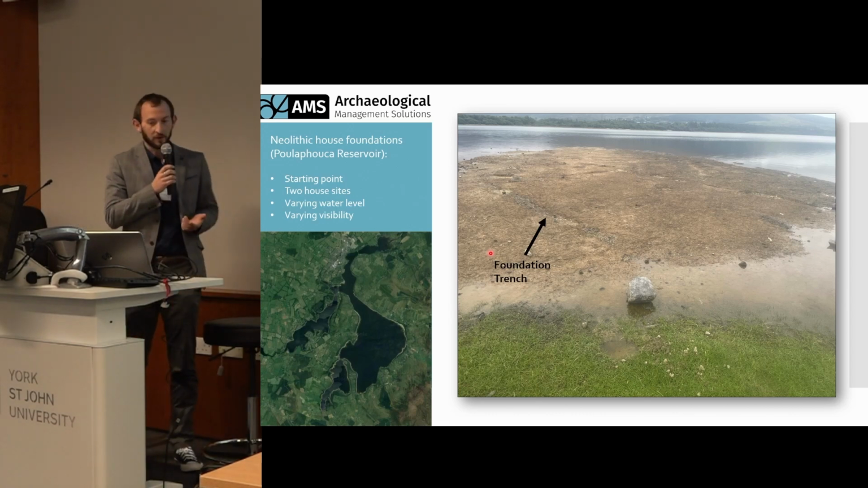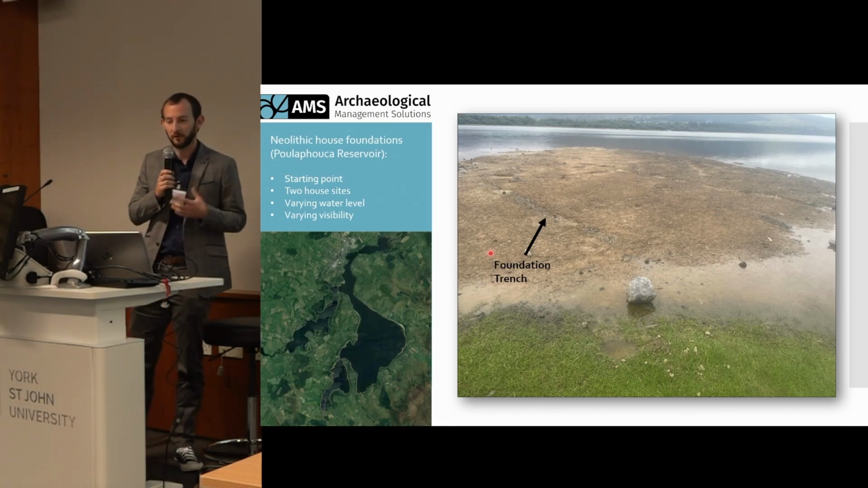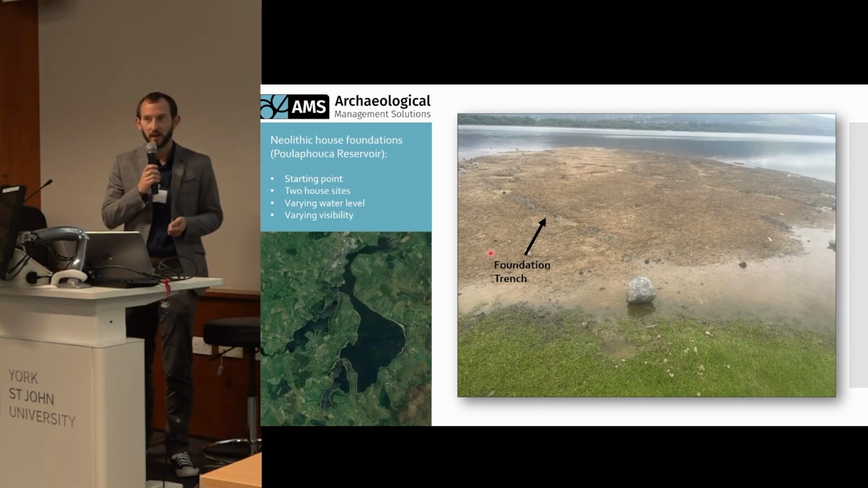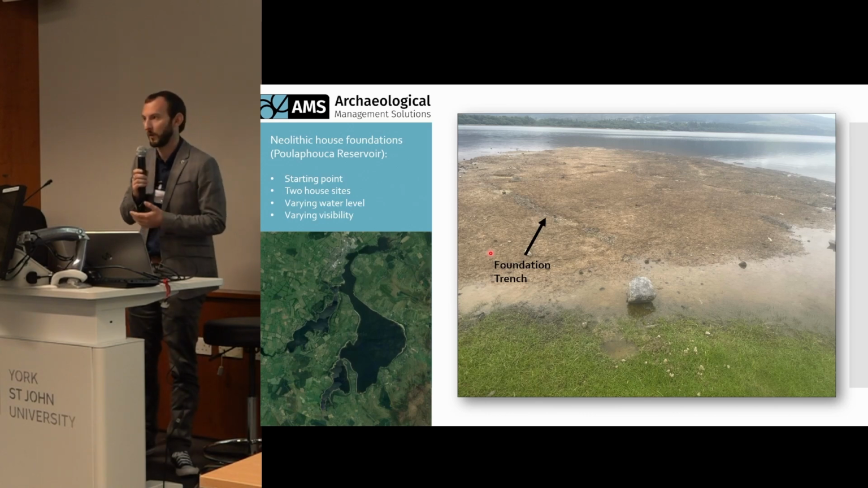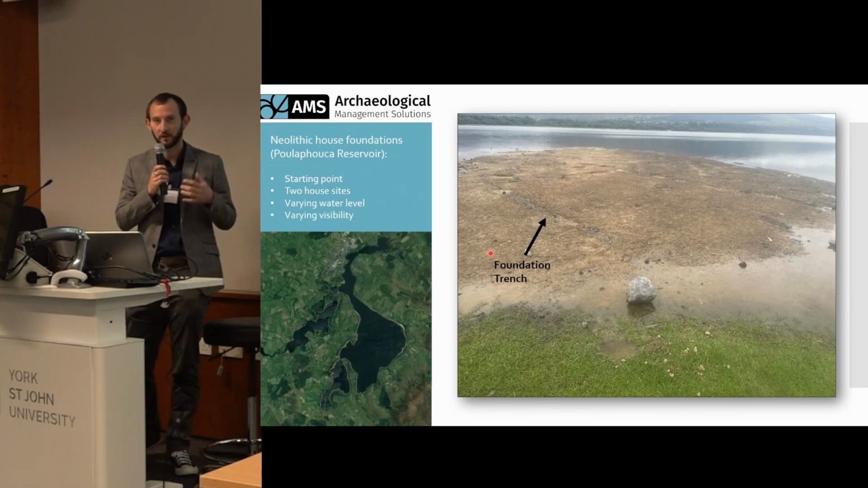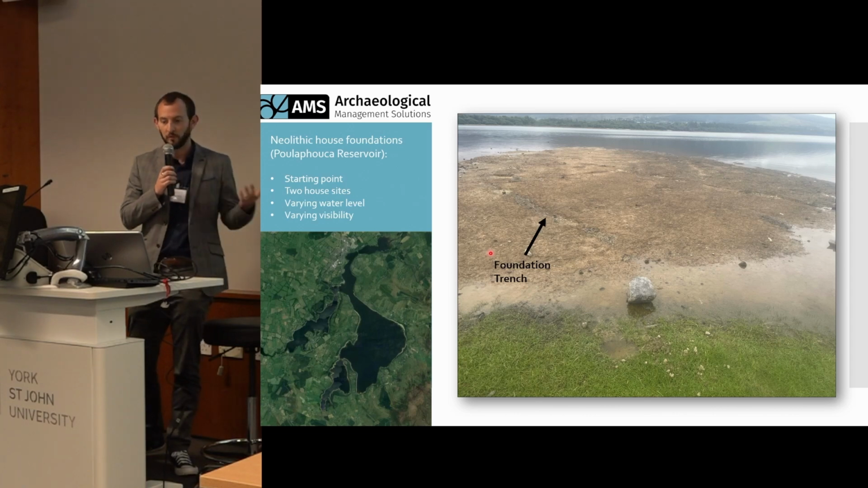So I suppose the first site to introduce you to, the first case study, where the most fitting one is probably Cuilafúca in County Wicklow. And so this is a reservoir site and was actually the starting point for my interest in applying this to a bare earth context, in comparison to my previous research.